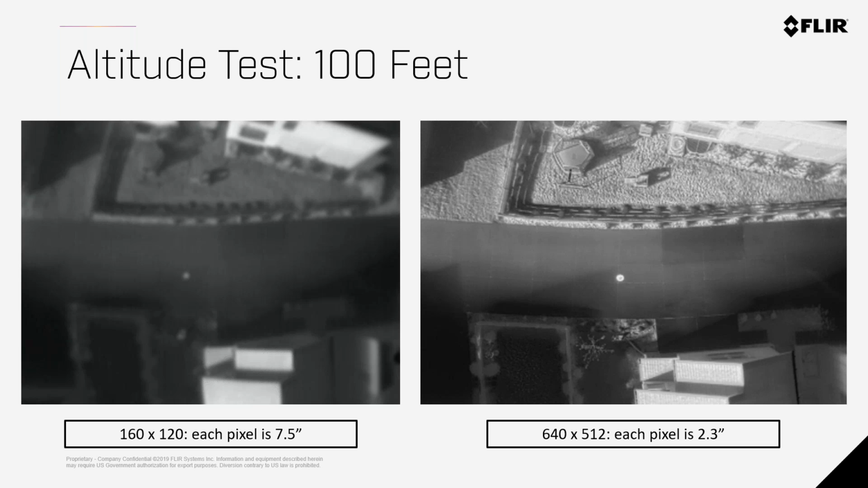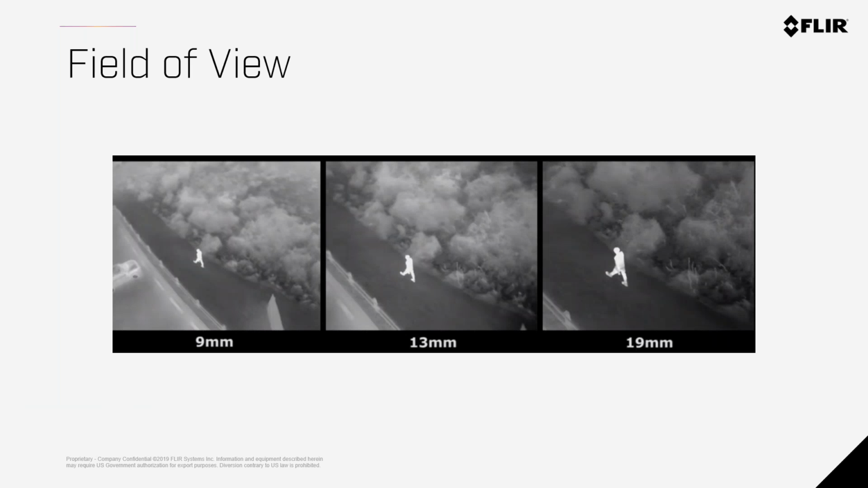These questions of resolution have baffled new users for a long time, and I'm trying to find ways to make it very concrete and very clear what you're gaining and what you're losing by dropping in resolution on a thermal camera. So field of view is, whoa, my image is gone. There we go. Field of view is another thing.